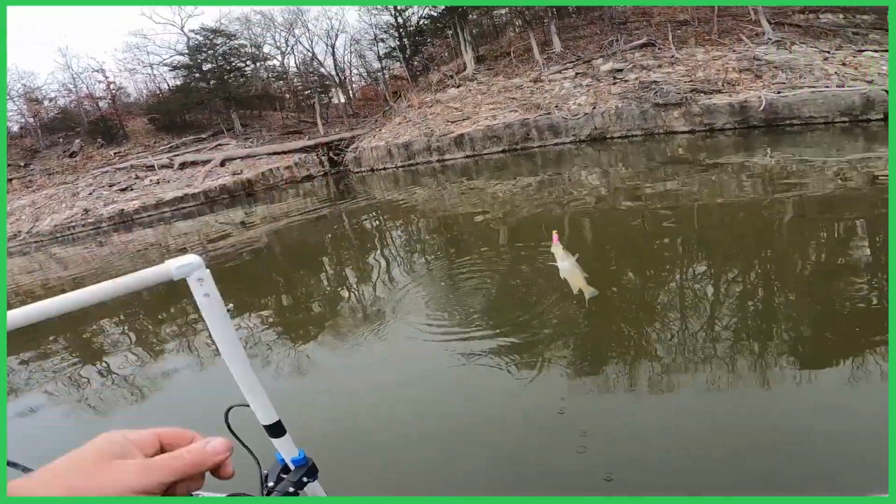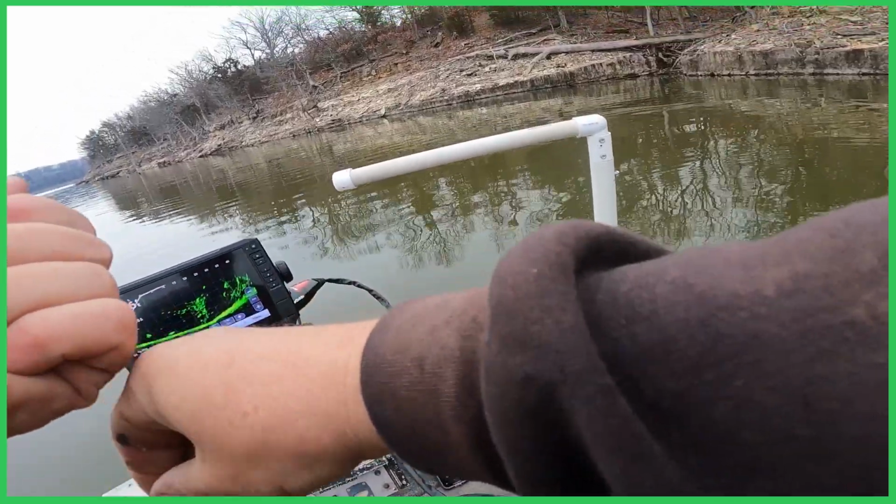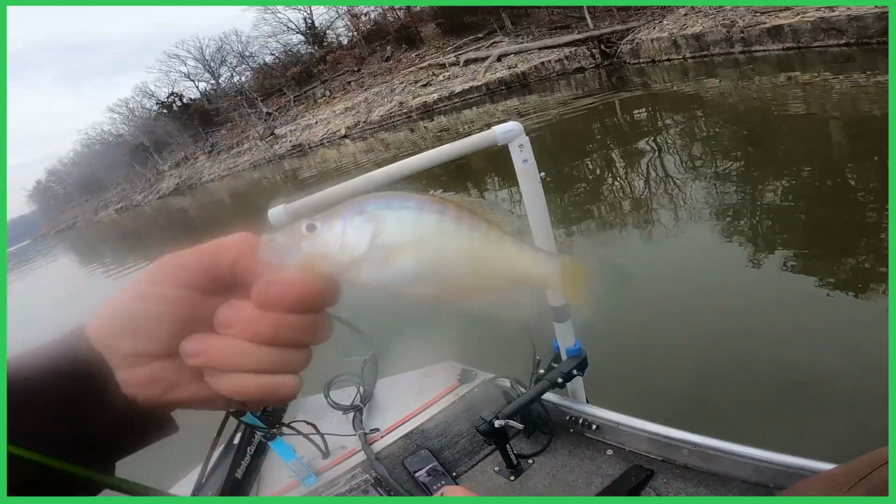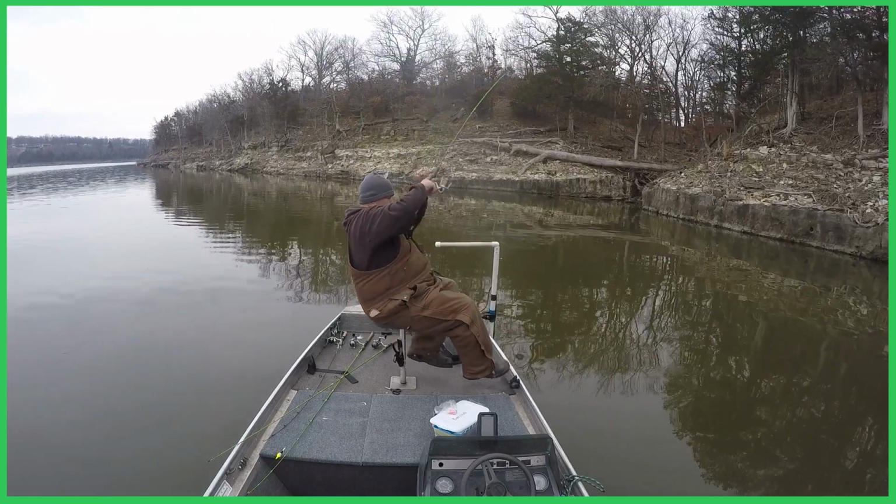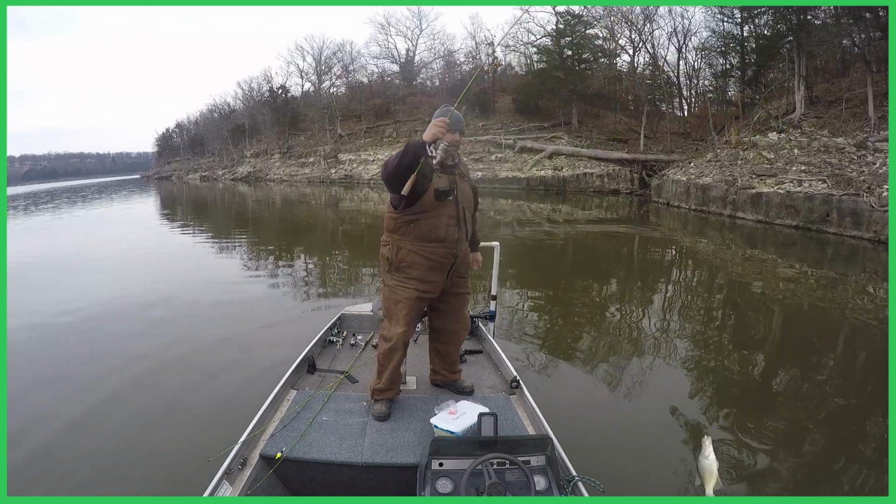Look at that whopper. Now that is a toad. Whoo! There's a little better fish.